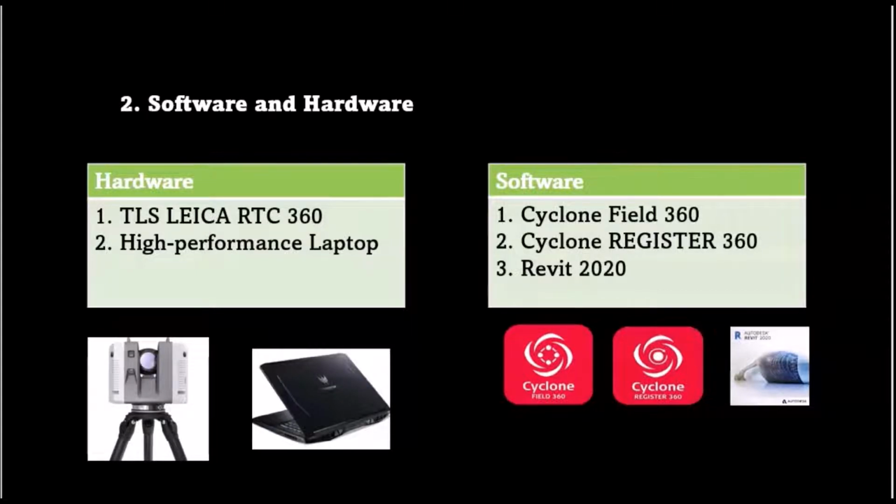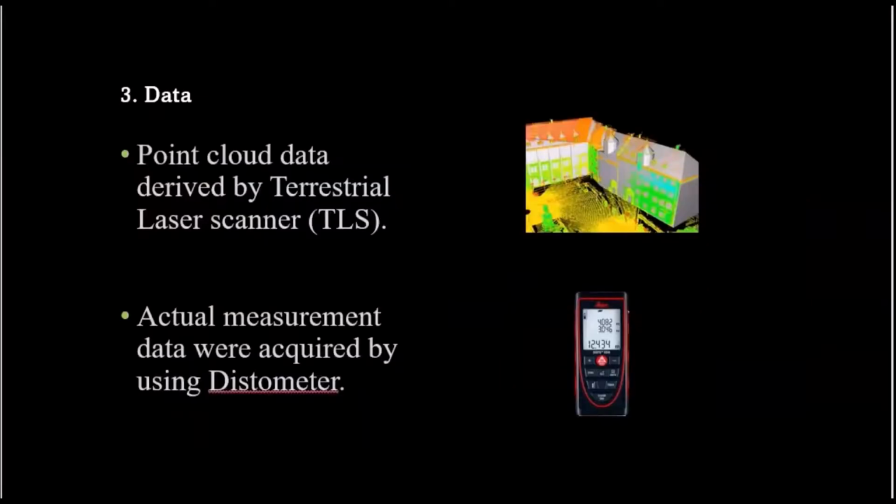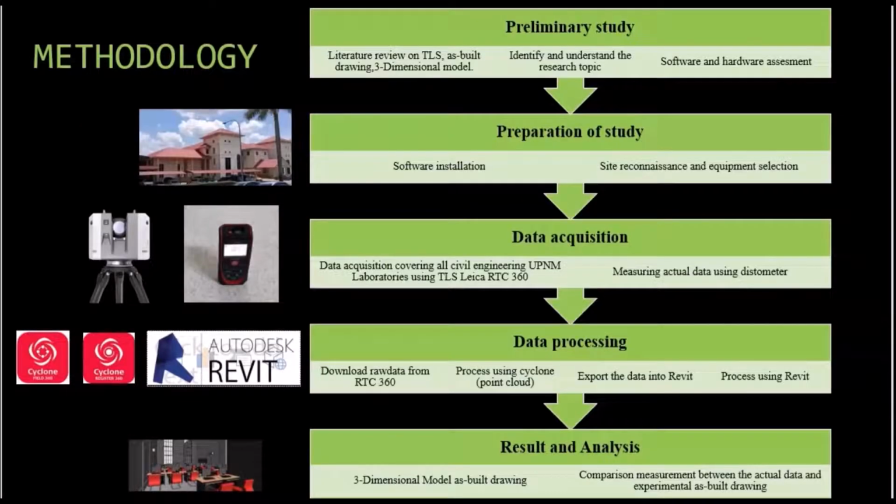For software, we use Cyclone Field 360 for data collection, Cyclone Register 360 for data processing, and lastly Revit 2020 for producing the 3D model. The data used is point cloud data derived by TLS, and the actual measurement data were acquired using a distometer.